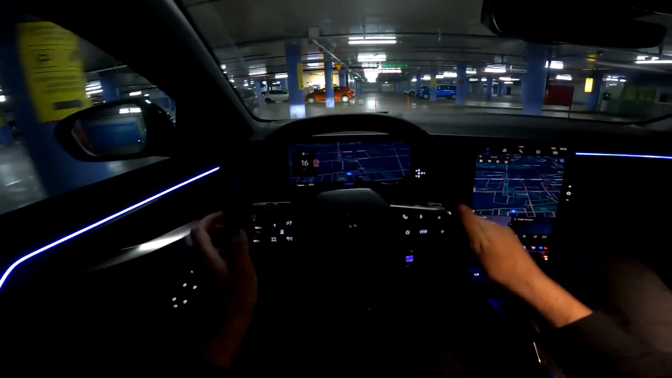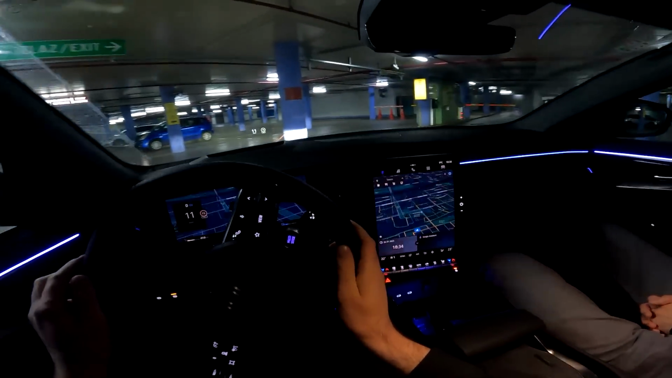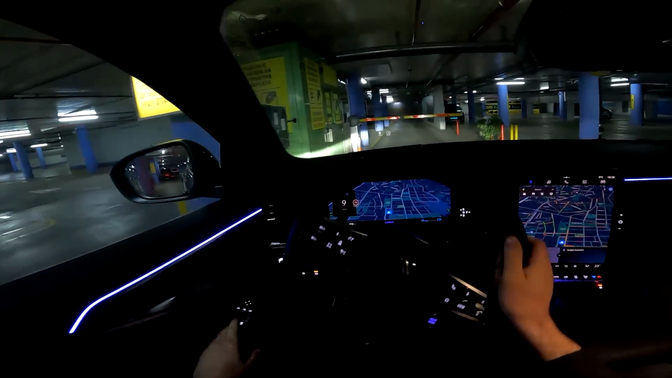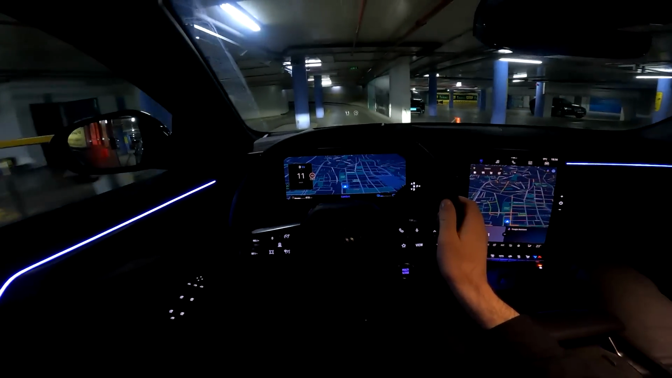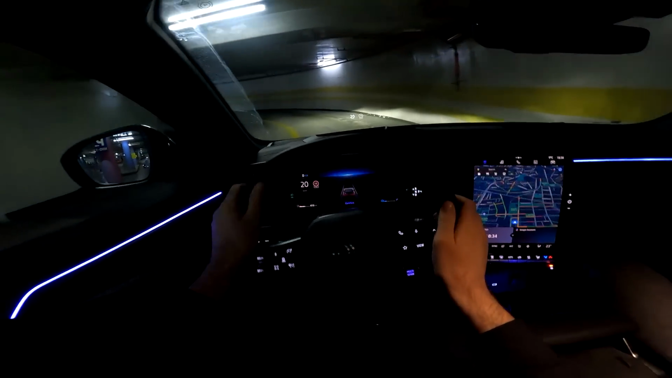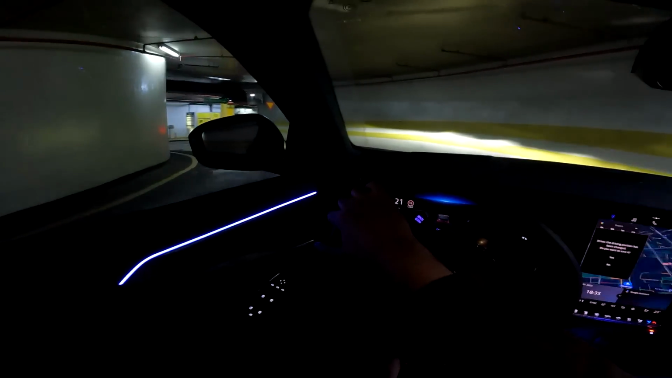You can have the navigation view, minimalistic view, and also the standard view with the dials. And here in the middle, the 12-inch screen with the new infotainment system.